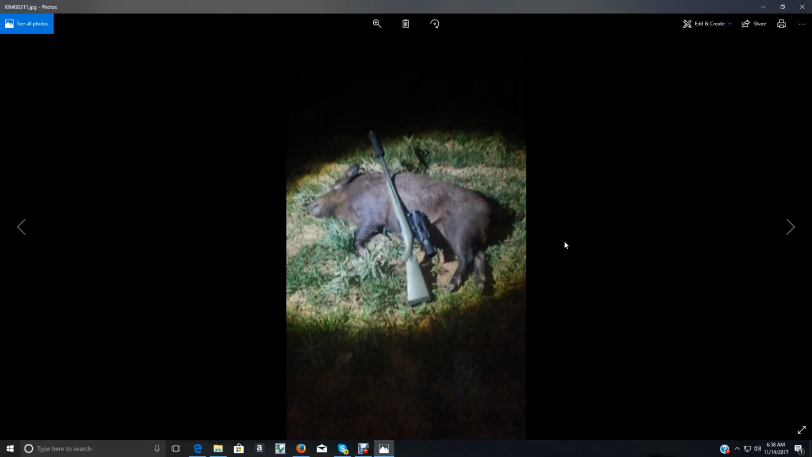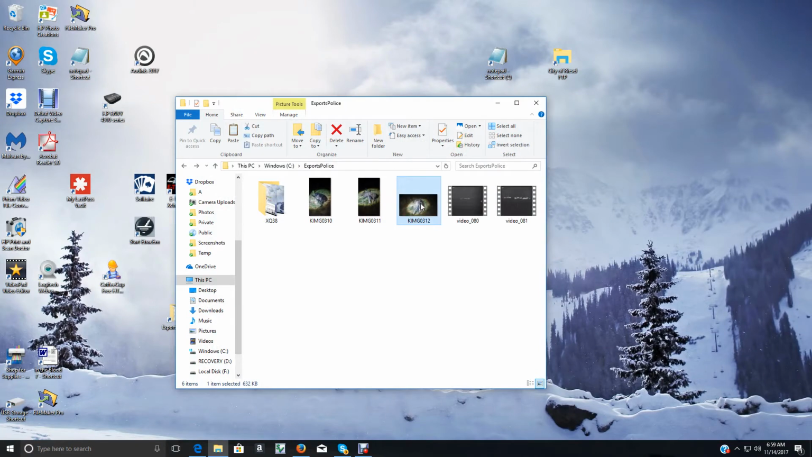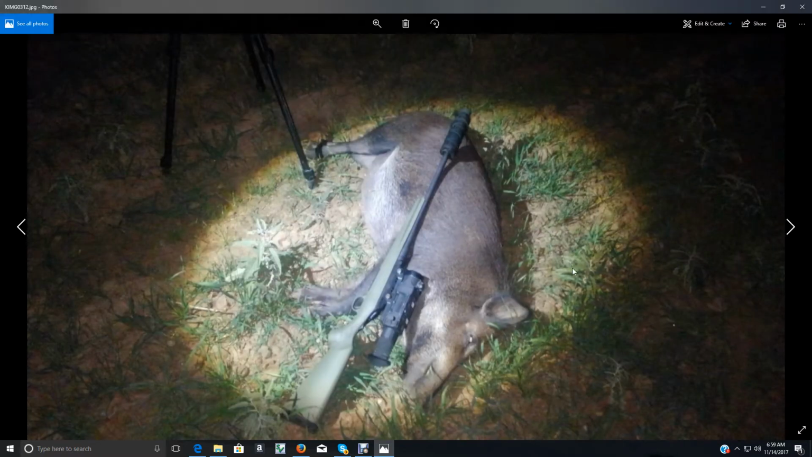Again, a pretty good hog. And as you can tell, tonight it was dark. It was completely dark. Night vision will work, but it's nothing like thermal. And there's another one. Again, a pretty good hog.